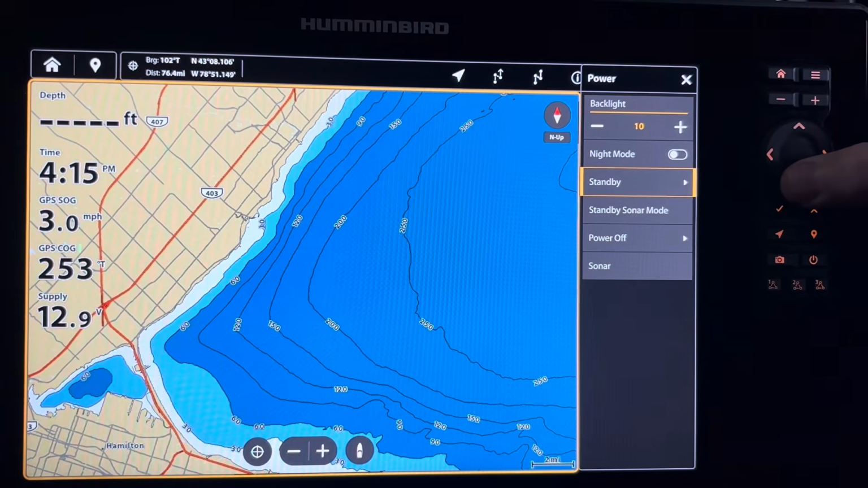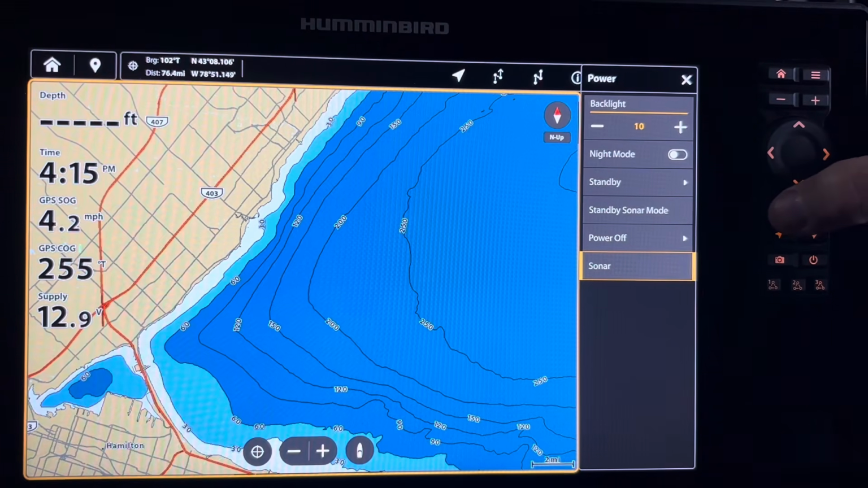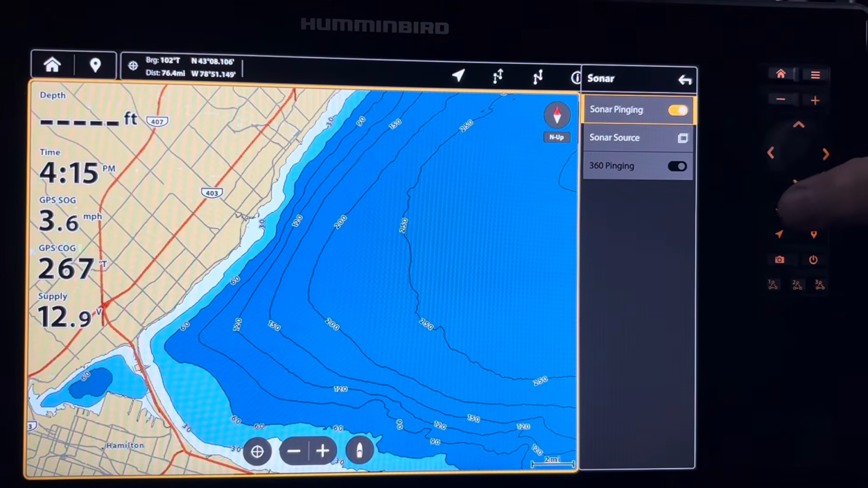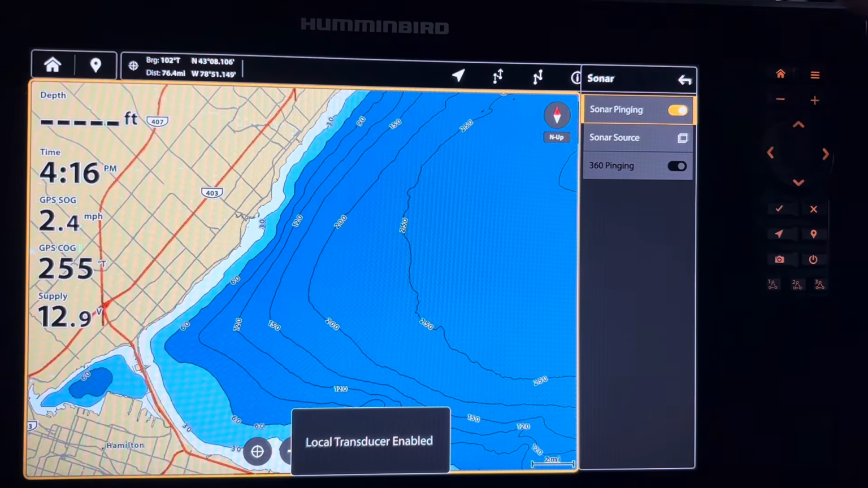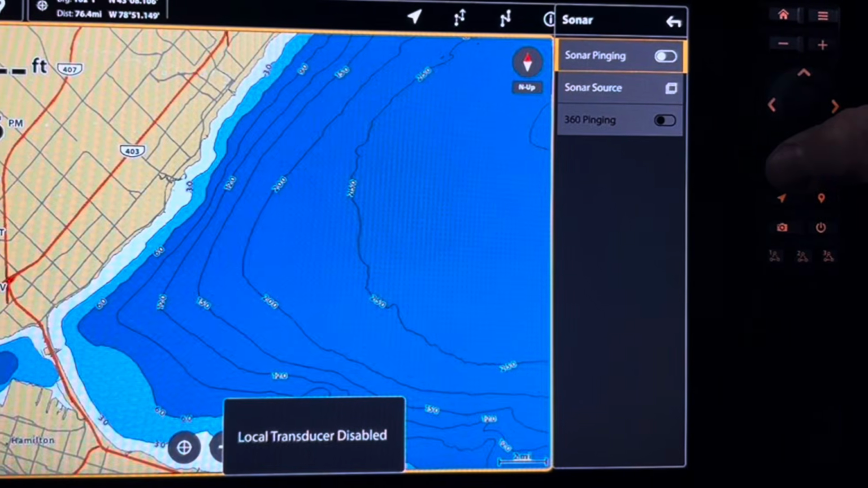Down at the bottom is your sonar button, and if I hit the check, you can see that I have the ability to turn the sonar pinging on or off. I can use the check button. You can see the sonar pinging is off. If I want to turn it back on, I can use the check mark again, and you can see now that it's on.